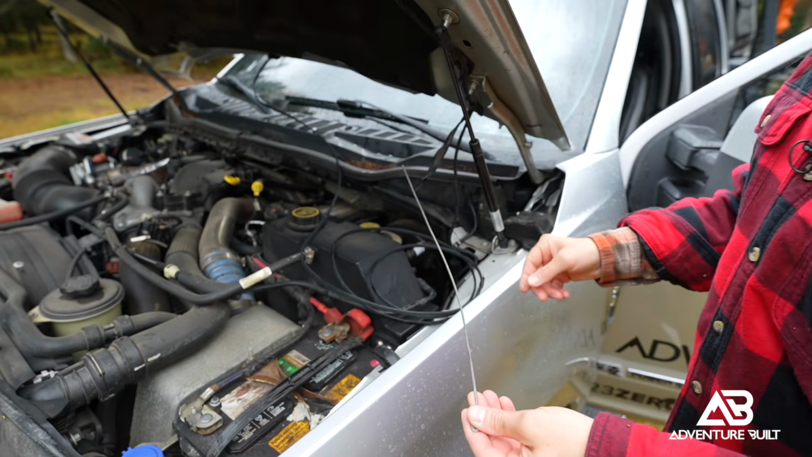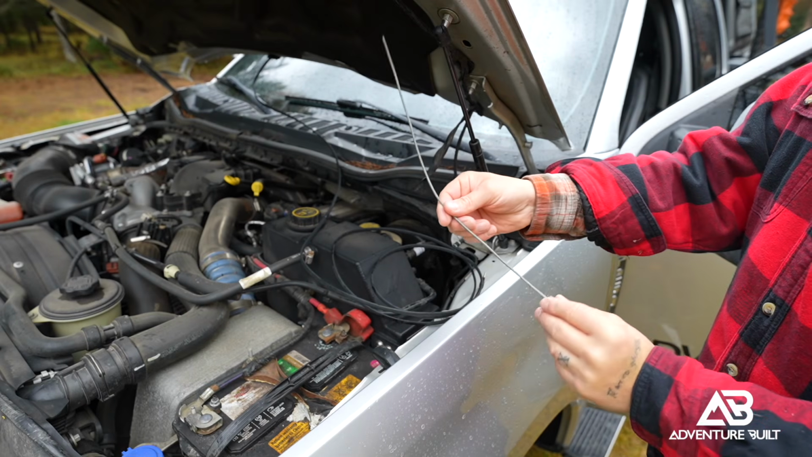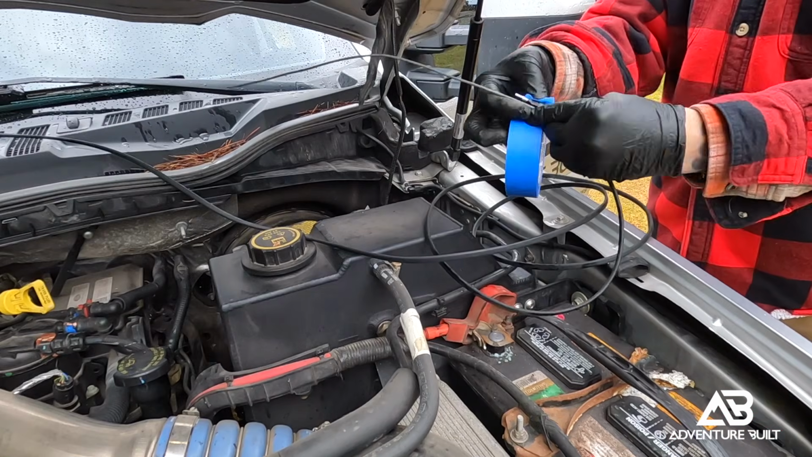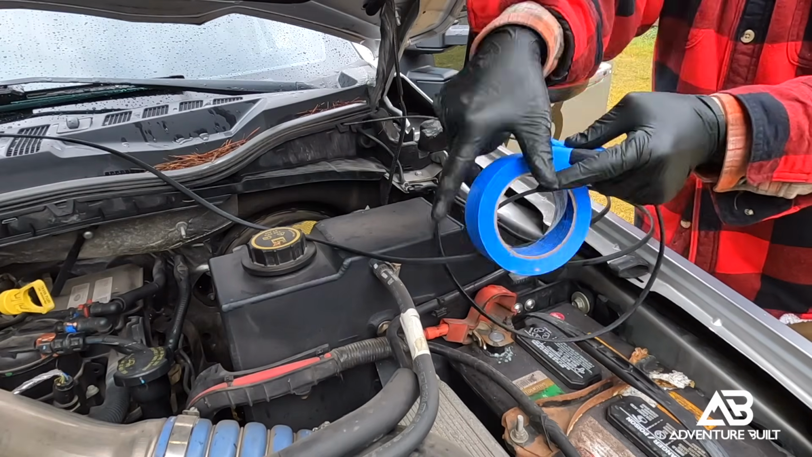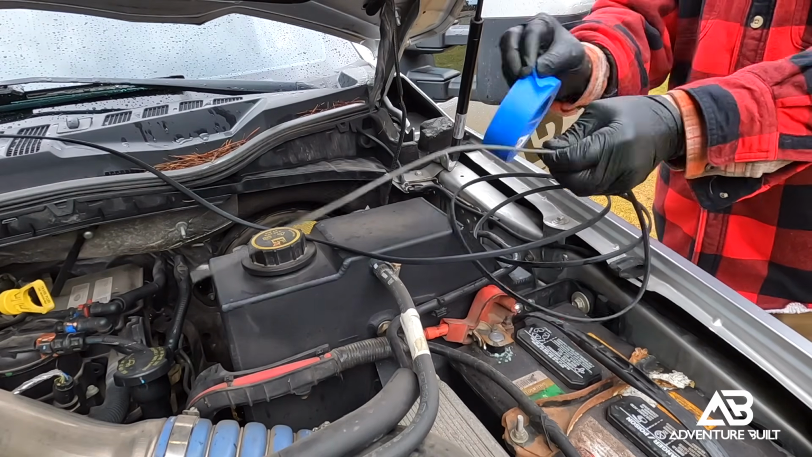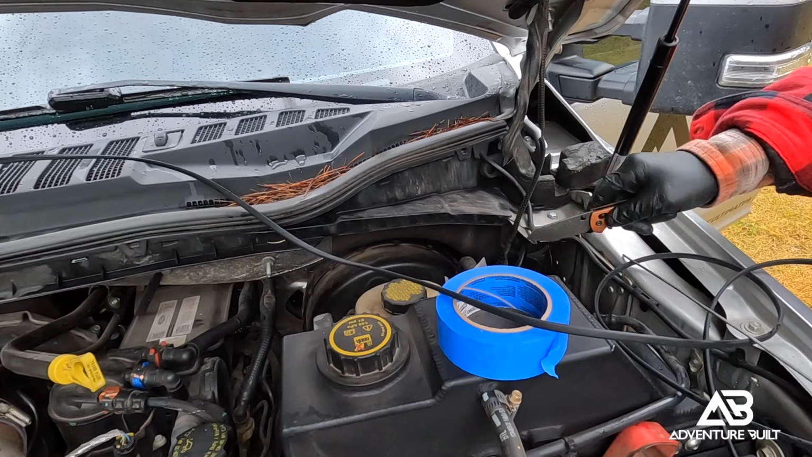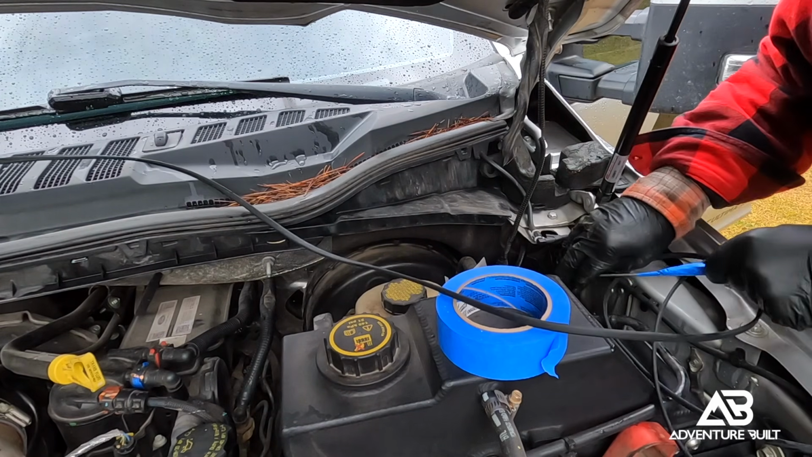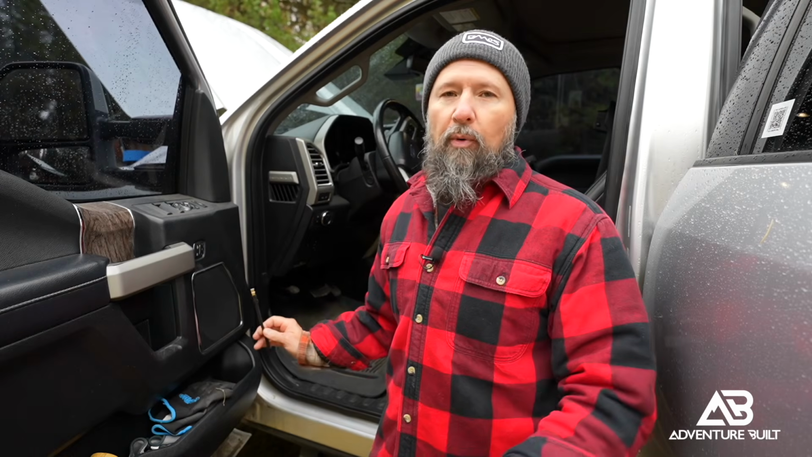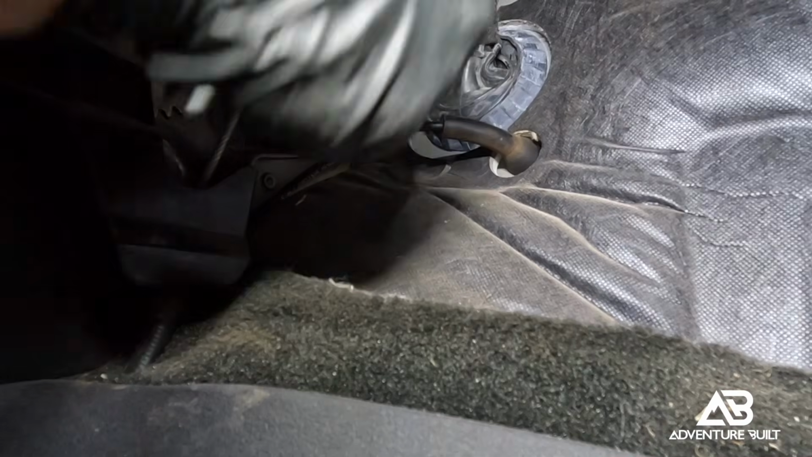Every firewall is different. All I'm using is this piece of wire or even a coat hanger, and I'm going to tape it to the end of this USB-C plug here. I'm going to cover this up real nice with tape, that way it does not get damaged. And I'm just going to put it through one of the rubber plugs through the firewall. Super easy install. So that's the hard part, getting it through the firewall. It really wasn't that challenging.